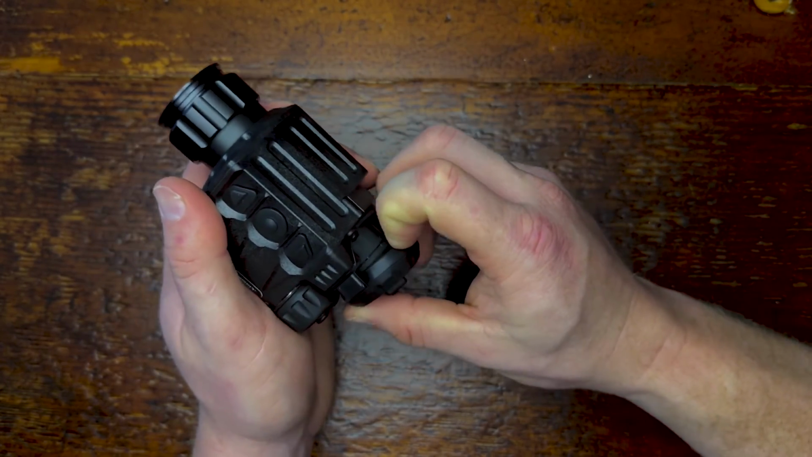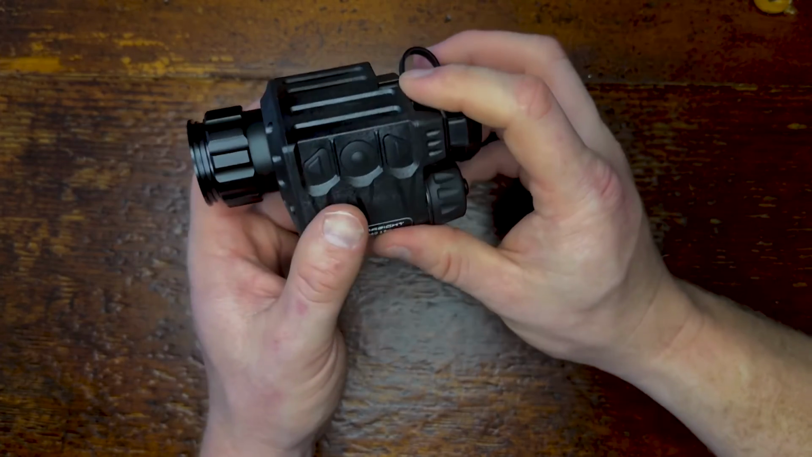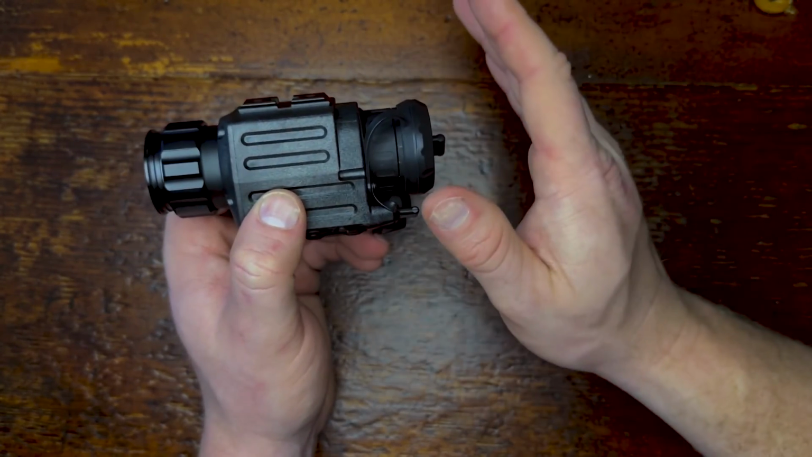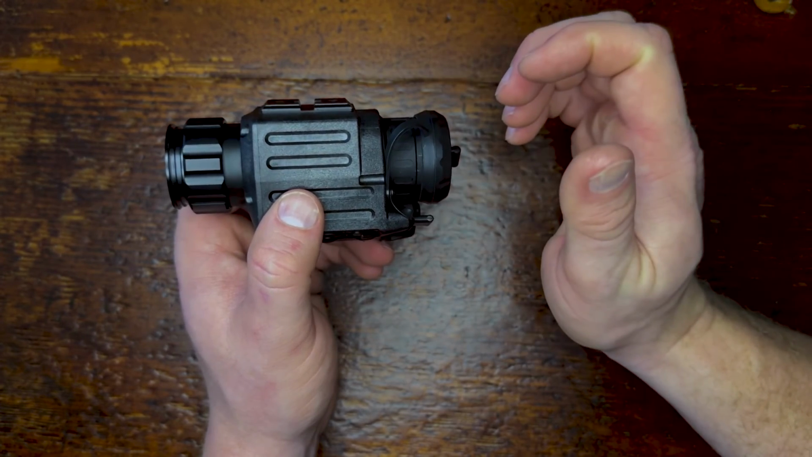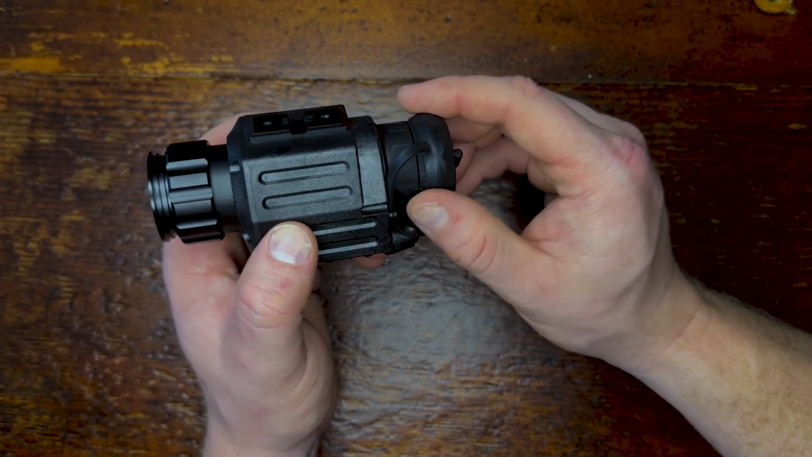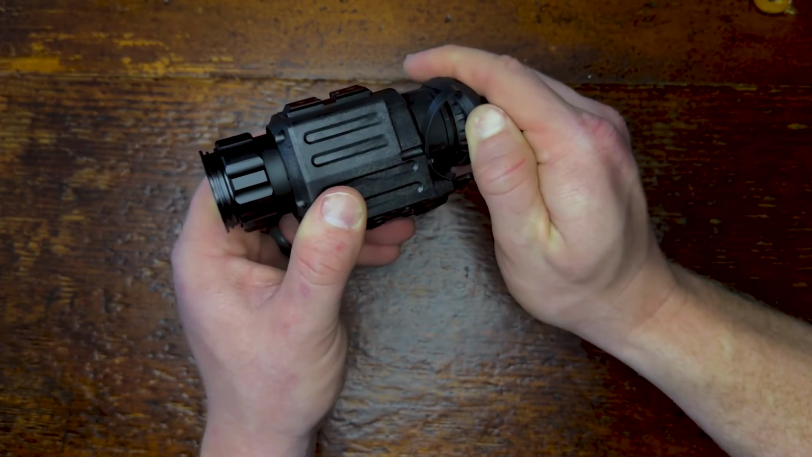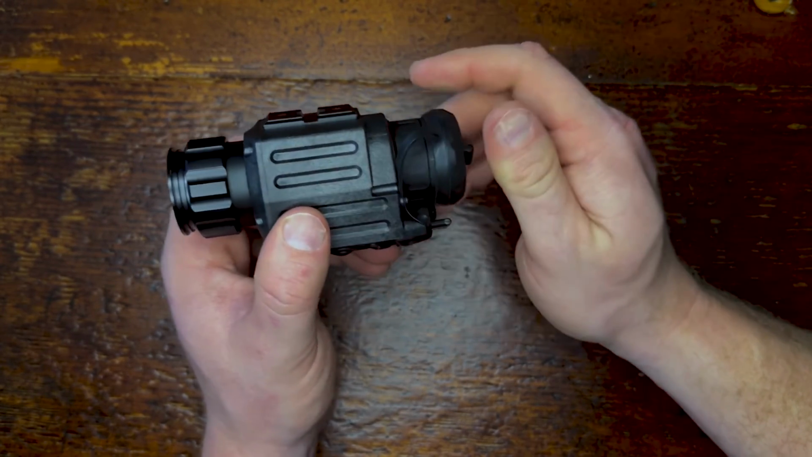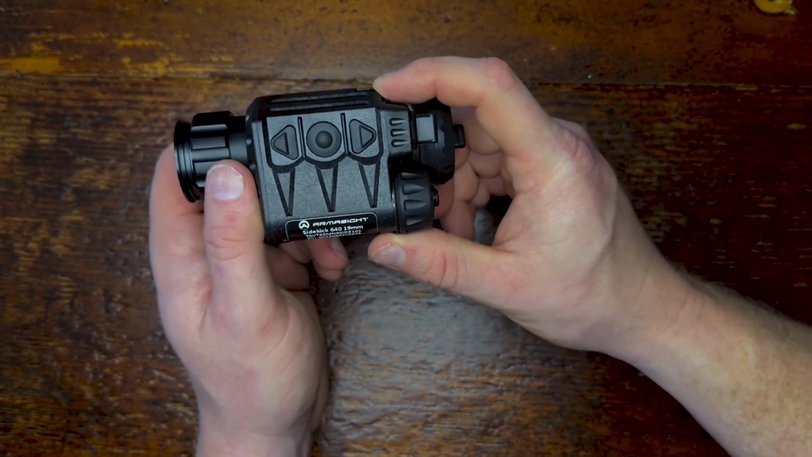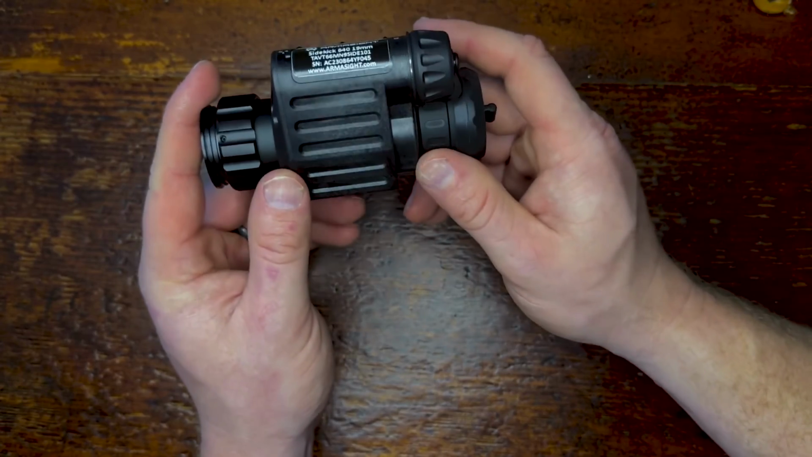We've been, like I said, extremely excited to get this in. And while, quite frankly, the image was slightly disappointing when I first got it, after playing with the settings, I was able to crisp the image up considerably, although it wasn't necessarily what I thought it was going to be. Now, is that a bad thing? I don't think so. Given the price point of this device, I think it's still a home run by Armasight, and I think you're going to see a ton of these hit the market.